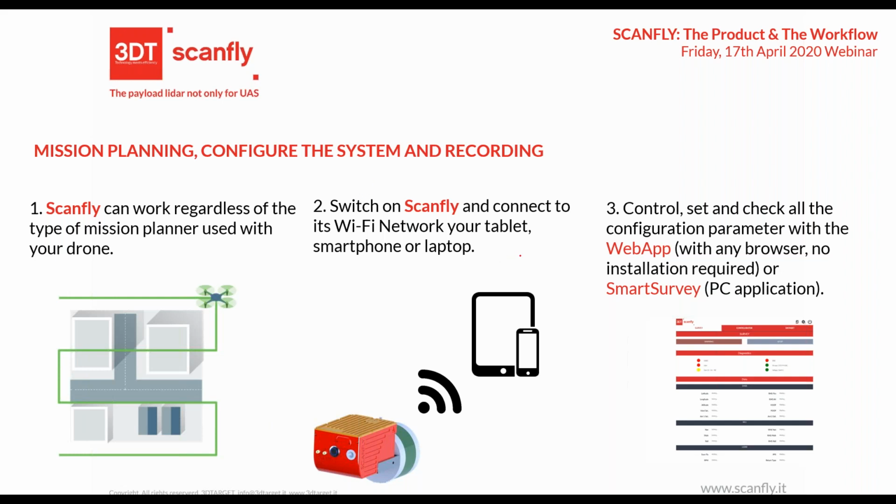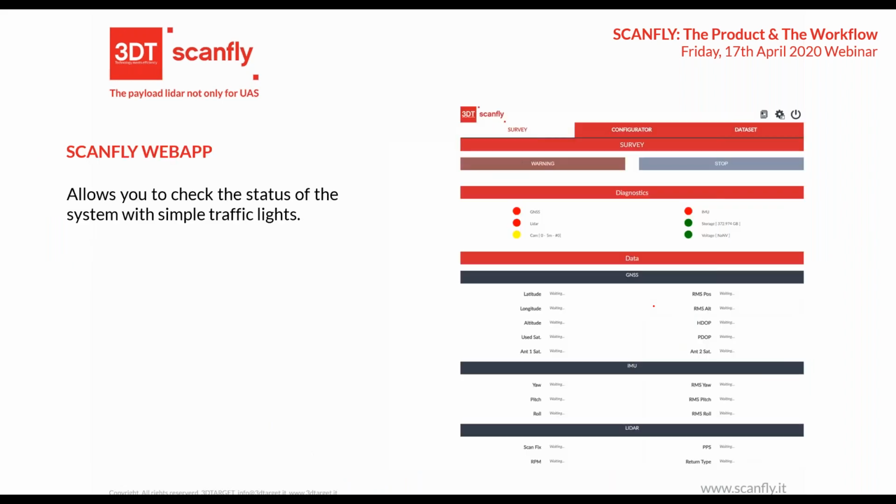You can switch on the Scanfly, connect through Wi-Fi to your Scanfly, and opening a standard web browser, you can configure everything about the Scanfly. So we can see later a web application to control and to check everything.